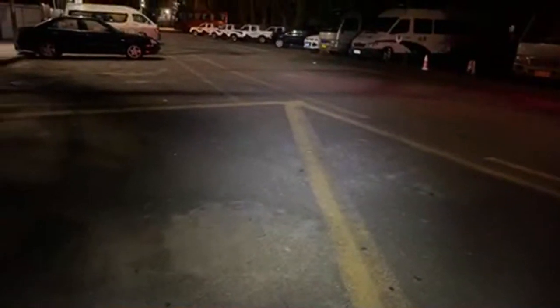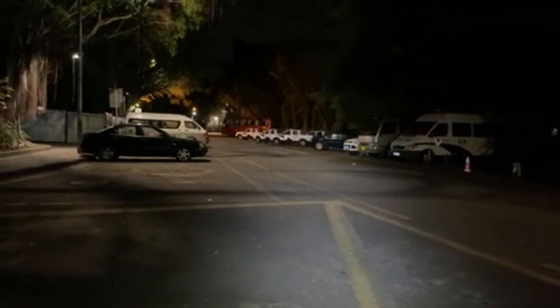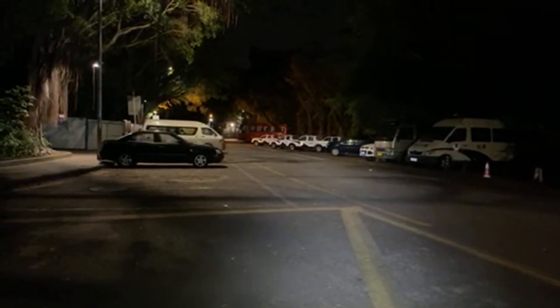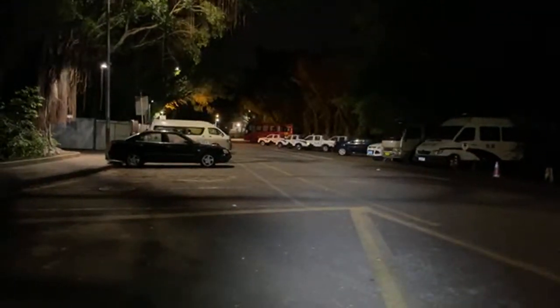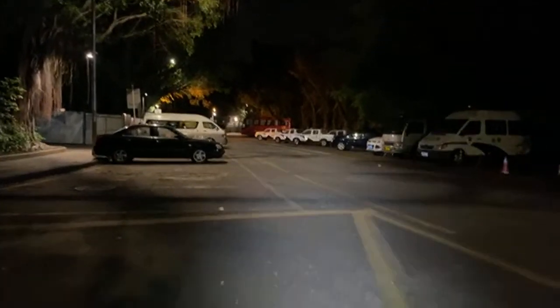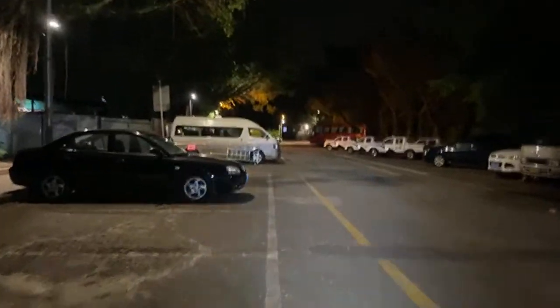I'm going to stop here and reposition the gimbal. Okay, I'm gonna carry on. Right, this is not the end yet, just a little bit more.